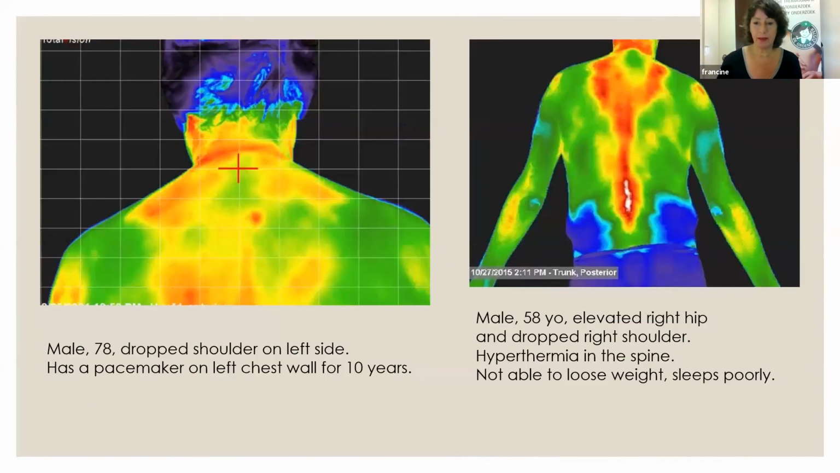So if we're looking at a body like this, the thermographer really needs to have a good understanding of what we're looking at, what is normal, and what is abnormal, so we can ask probing questions. So if I see an image like this, I immediately start asking questions like, did you have your spine checked, or did you have treatments of the spine?